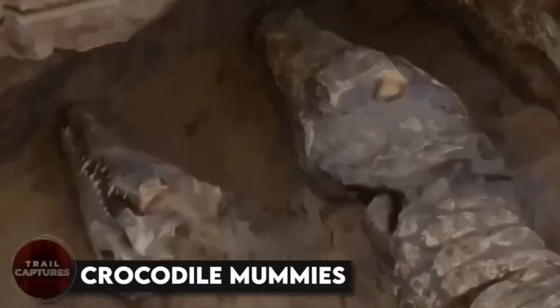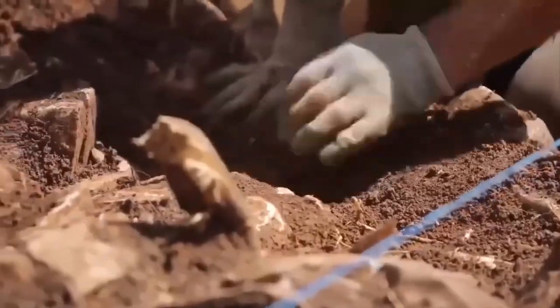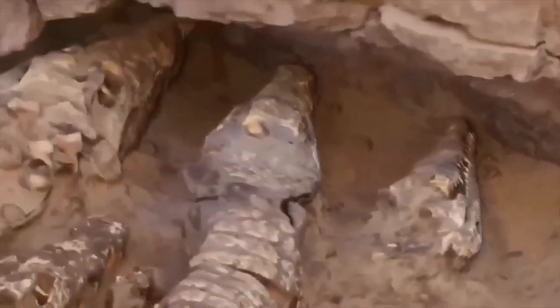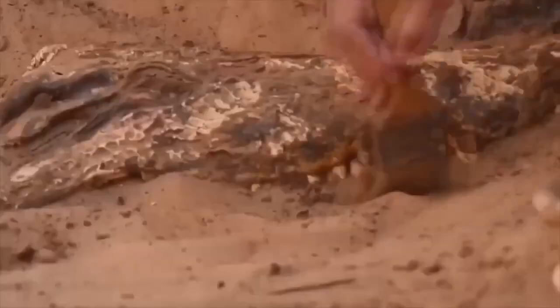Crocodile mummies. Crocs, whether they're dead or alive, will always give people the creeps. While excavating ancient tombs, researchers stumbled upon 12 crocs buried in the soil. From a distance, they looked like they were still alive, with their textured skin appearing fresh and their teeth still intact in their jaws.